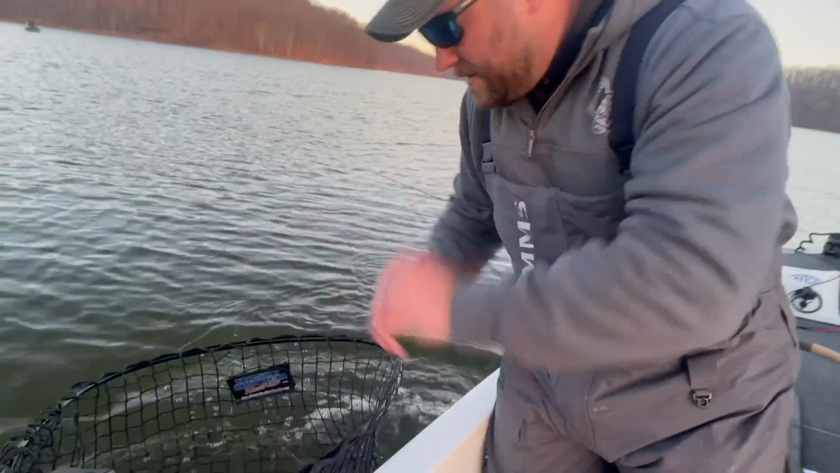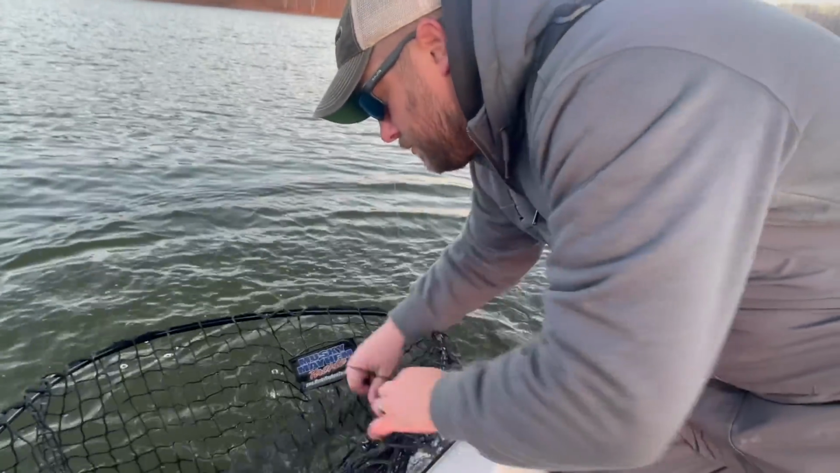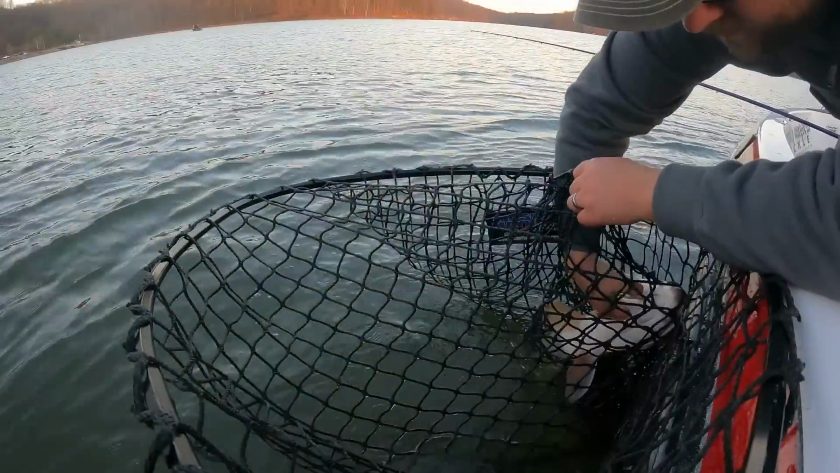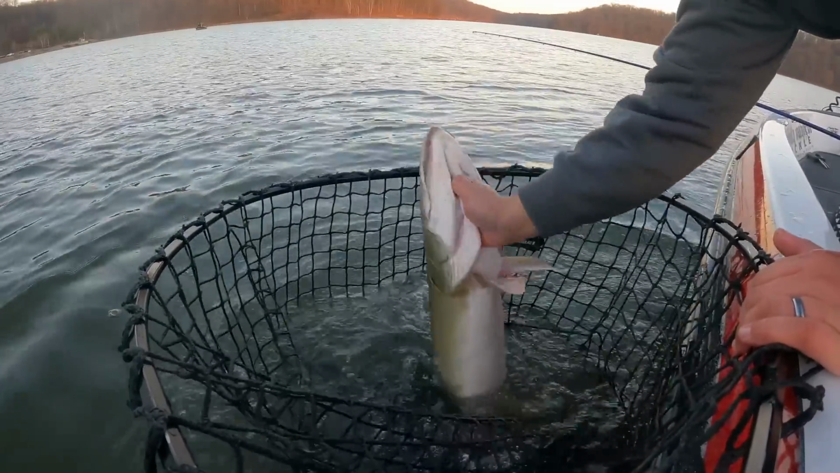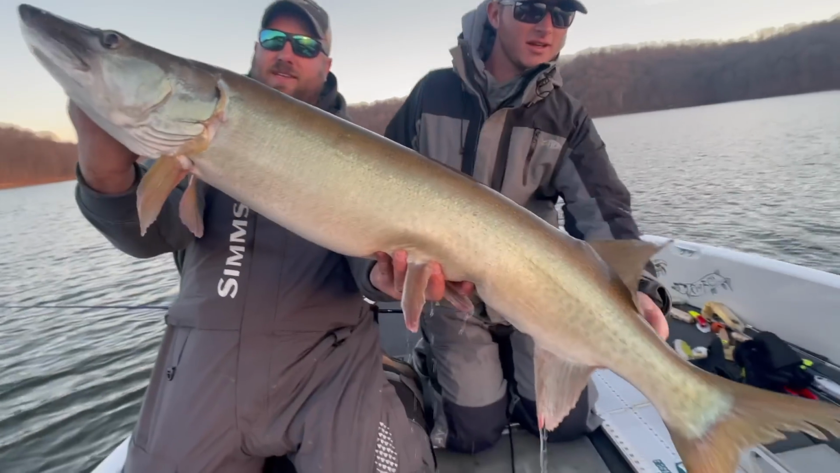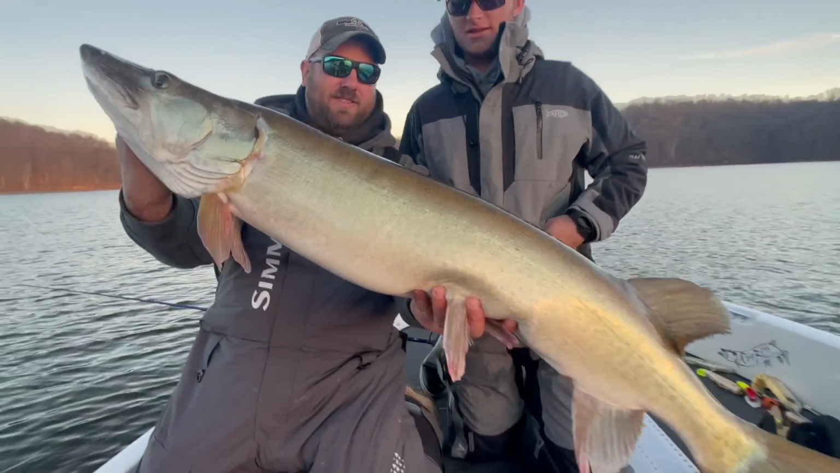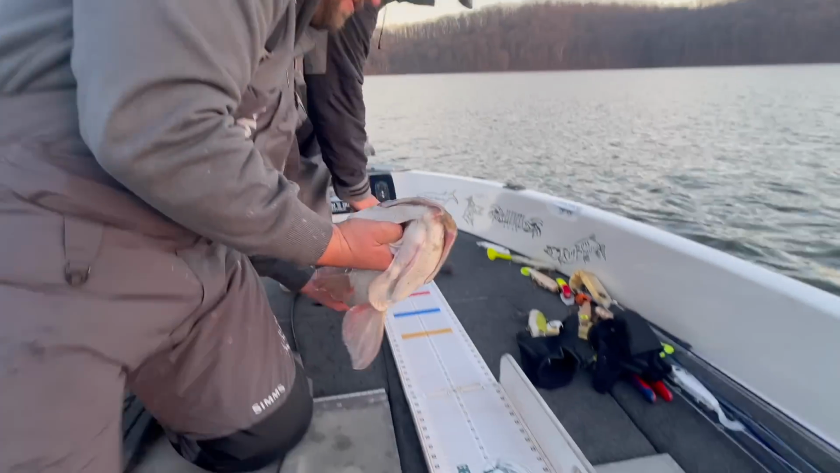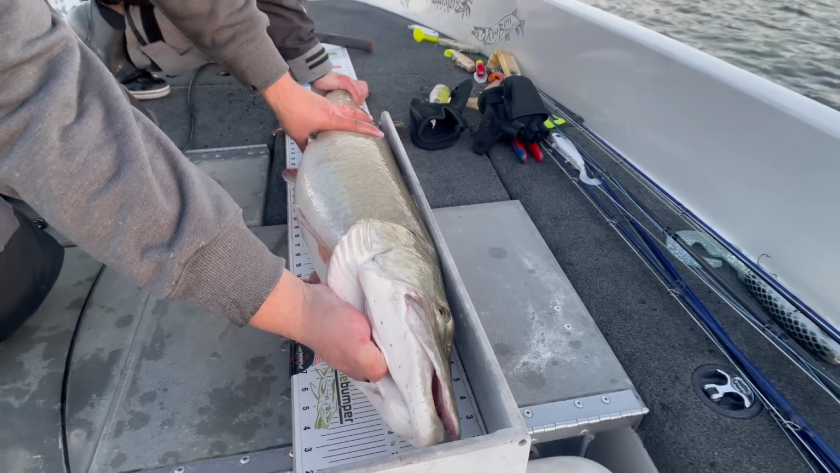Let's get her out. Dig her out. Really nice fish. Awesome fish. Sweet. Super nice fish. Nice head. Big head. She's thick. Bump, let's see what she goes. Hopefully she don't freak out. 46.5. 46.